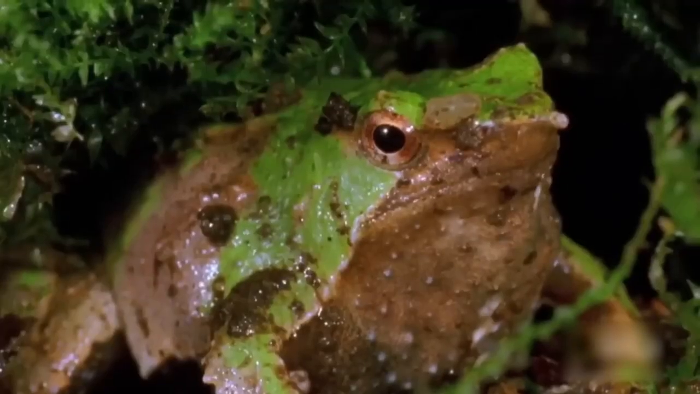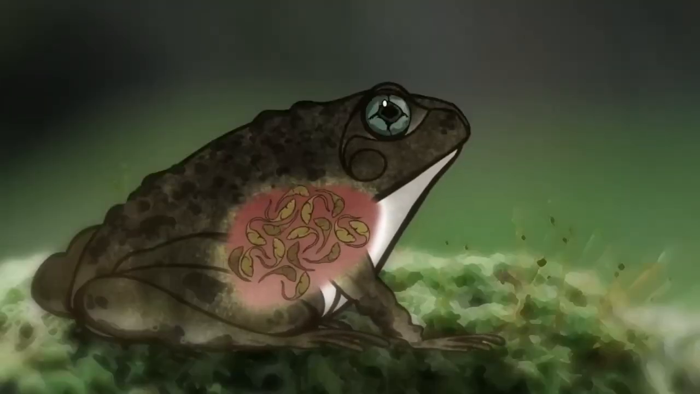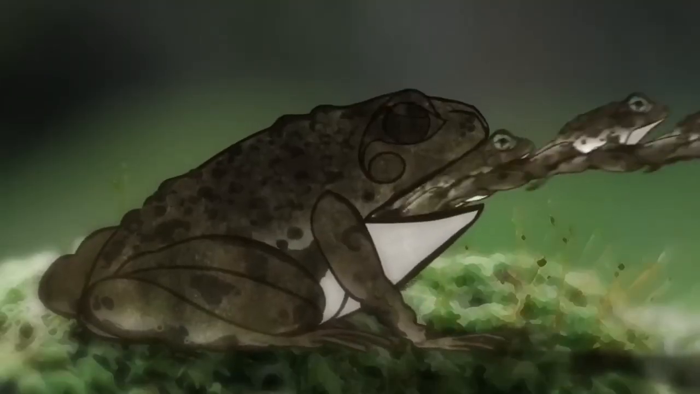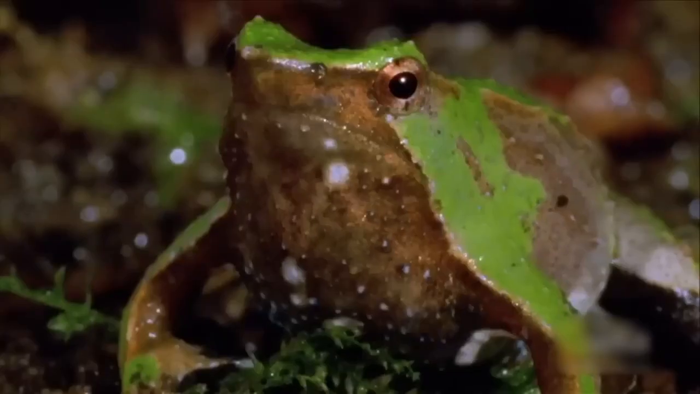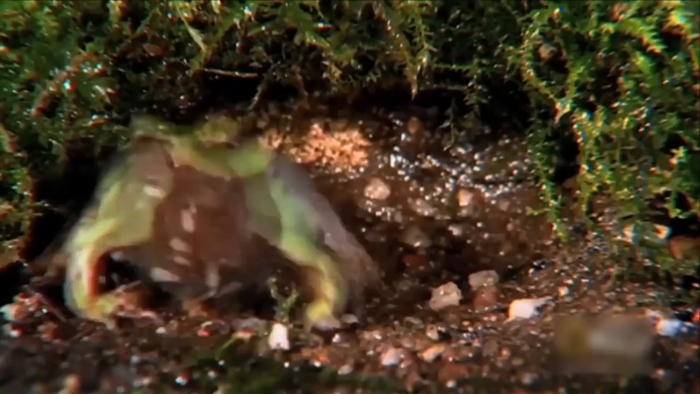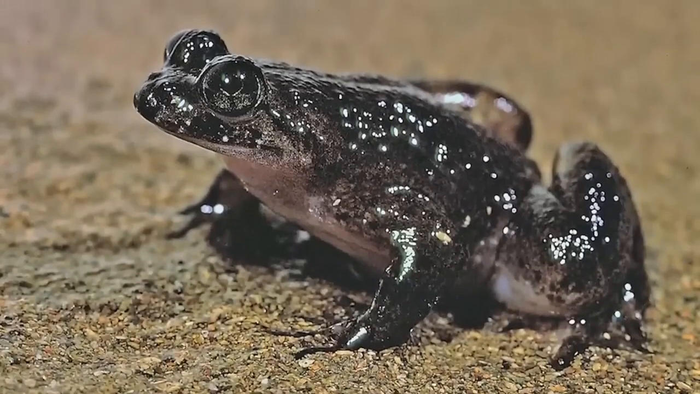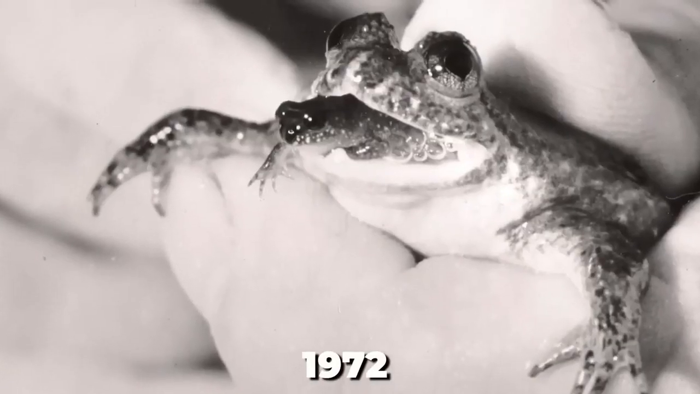It has been known for about 30 years that this rare mammal, which swallows its eggs and raises its young in the stomach before giving birth through the mouth, has gone extinct. But we can assure you that that is no longer the case. The world was astounded by the remarkable amphibian's reproduction technique when it was first discovered in Australia in 1972.